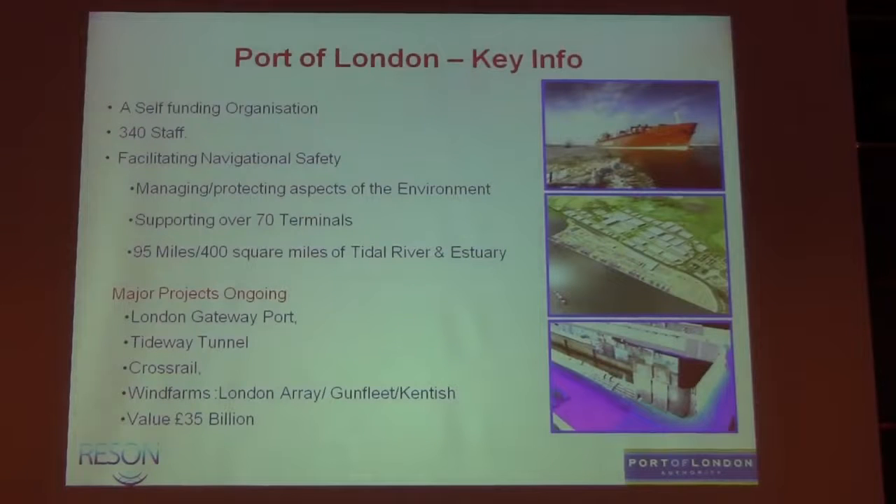So we have to put this slide in because I'm here representing the Port of London, but we're a self-funding organisation, we receive no funds from the government at all, with about 340 staff. The primary role we have is safety of navigation. That's critical, that's why we have the multi-beam systems.